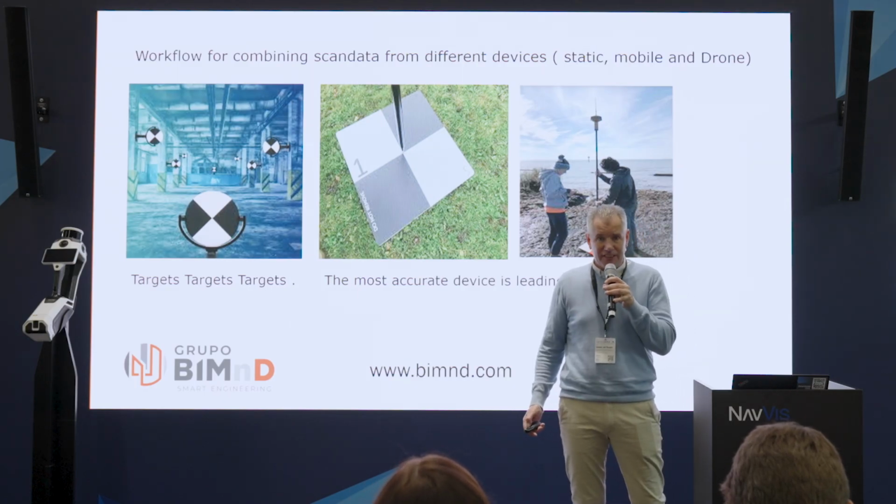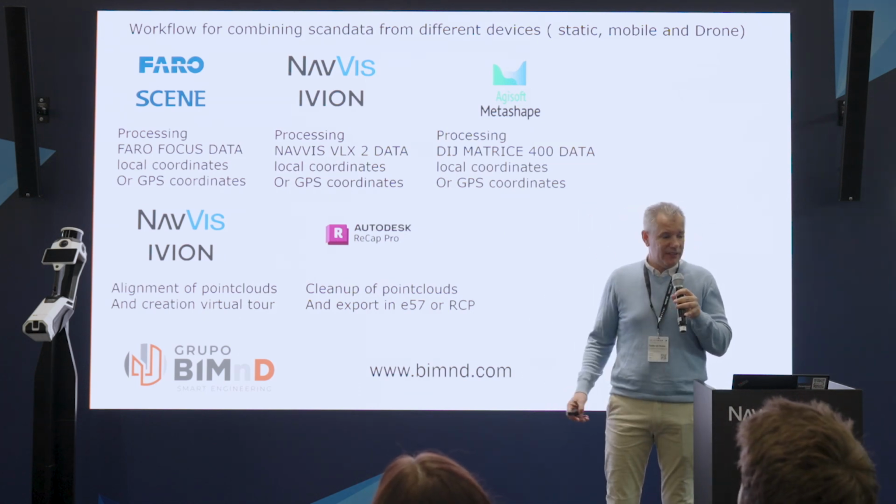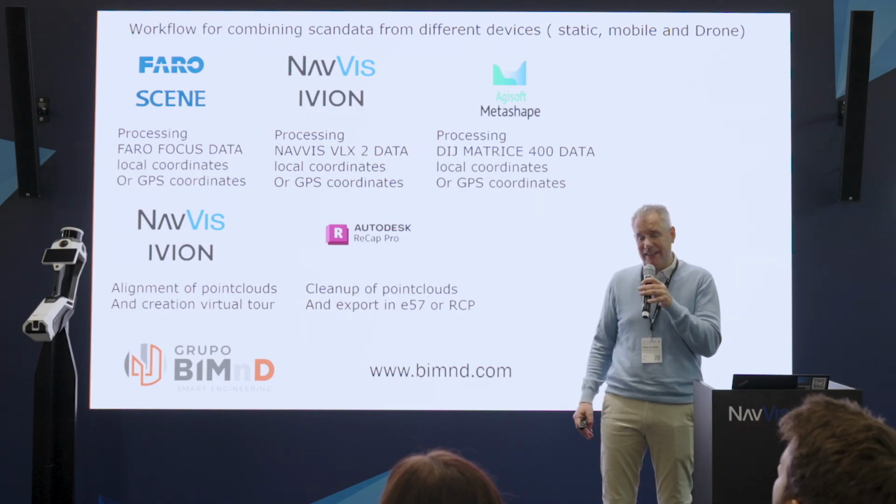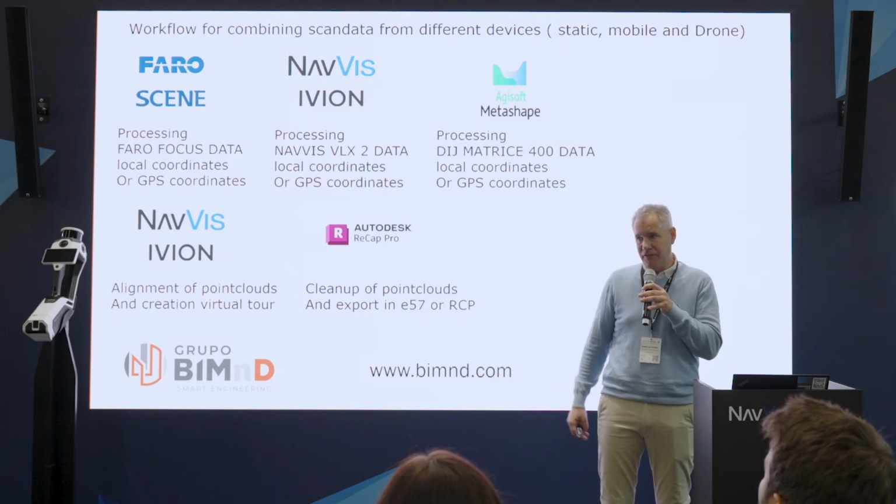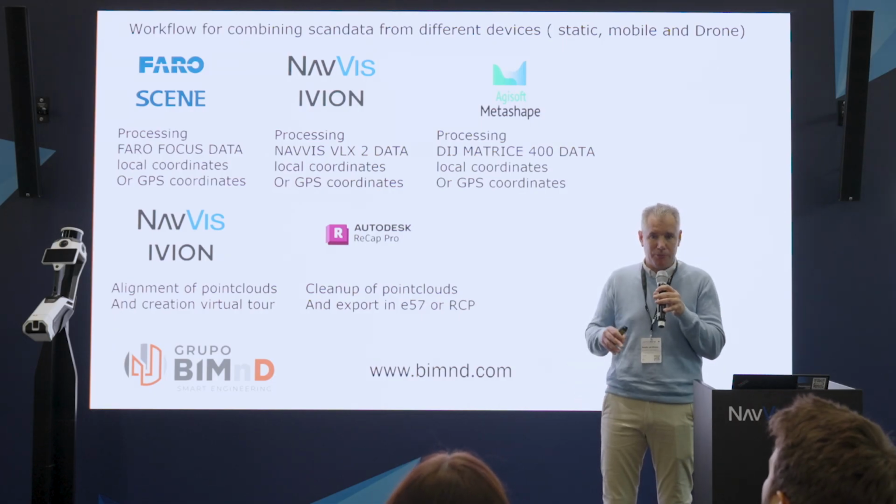Once we've done the scanning, we proceed to the processing. Normally we process all the scan data in the software of the device. So for the Faro scanners, we use Faro Scene. That's normally the base of our project.